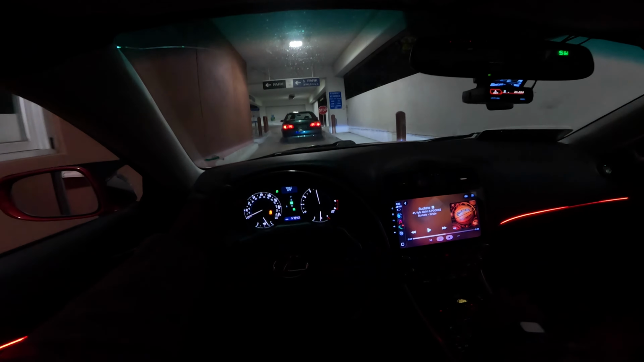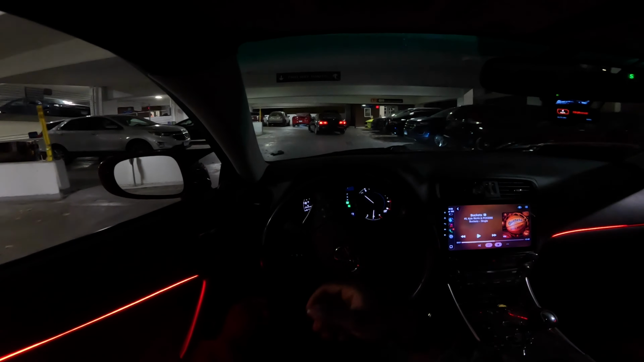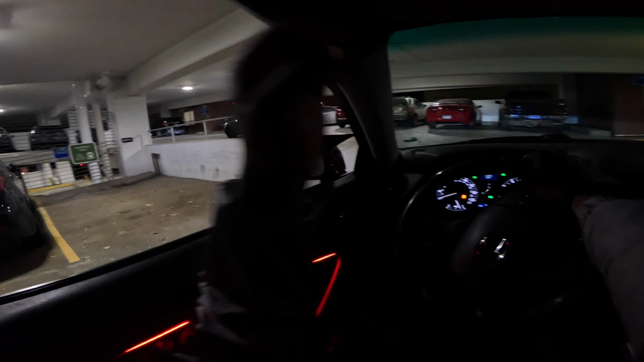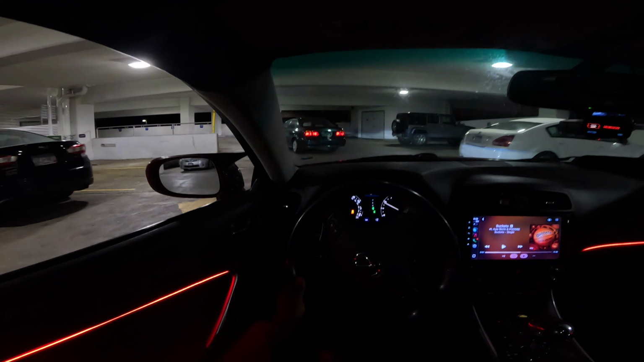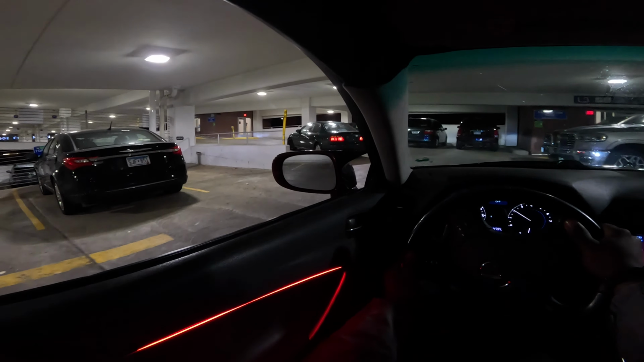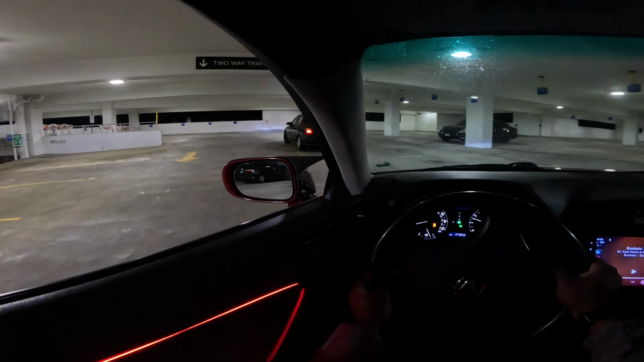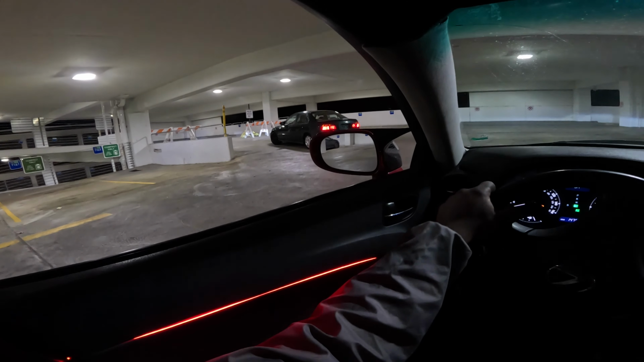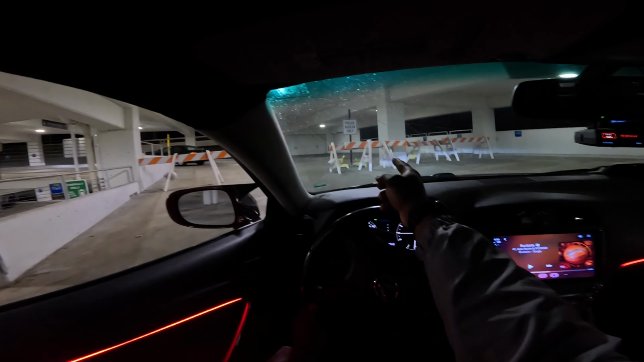Give you guys some more revs. This is fun. That Catless has police access only.